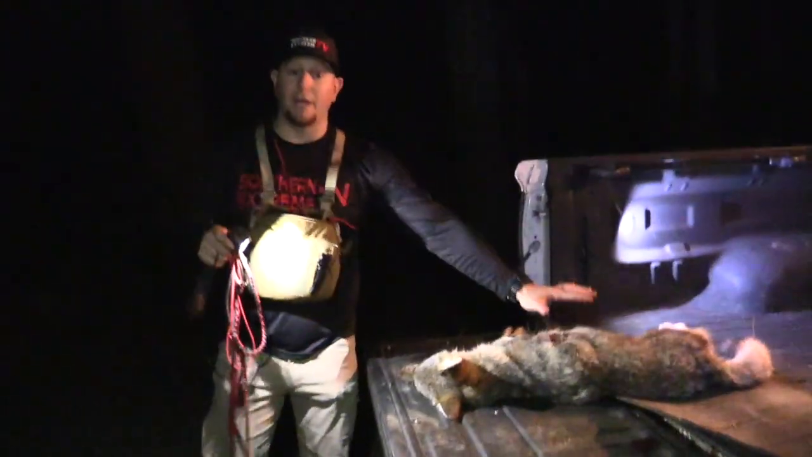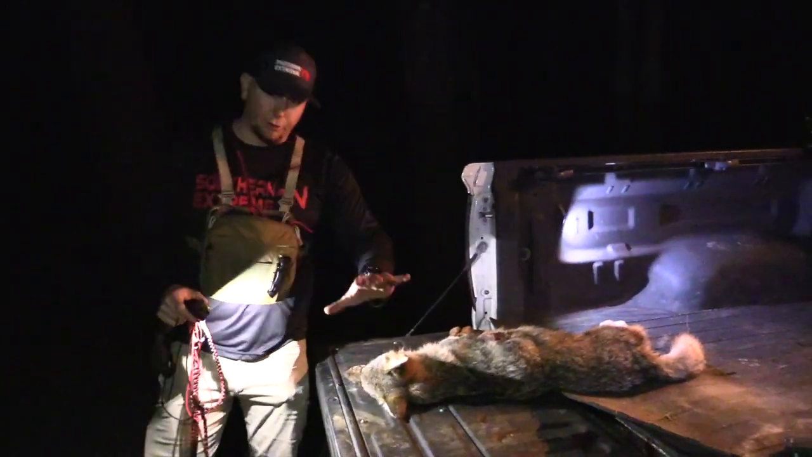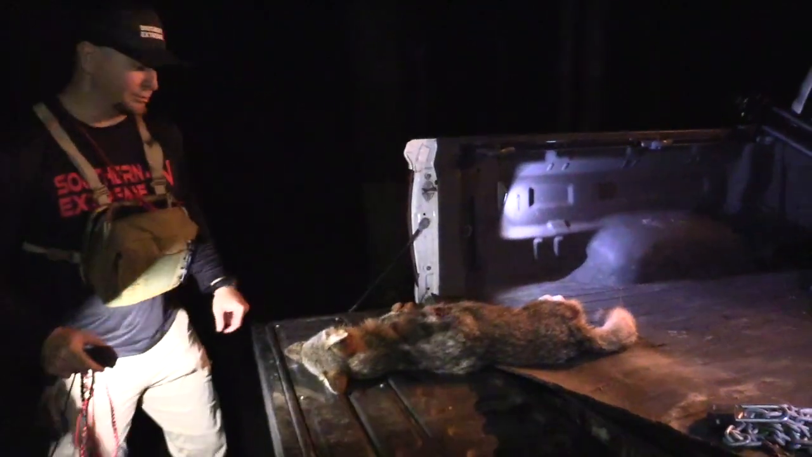So, long story short, we got a dead coyote. We're gonna get out of here so we don't disturb anything else. We got 2 more sets to go. They're running good. I feel good about it. Let's go see if we can shoot some more.